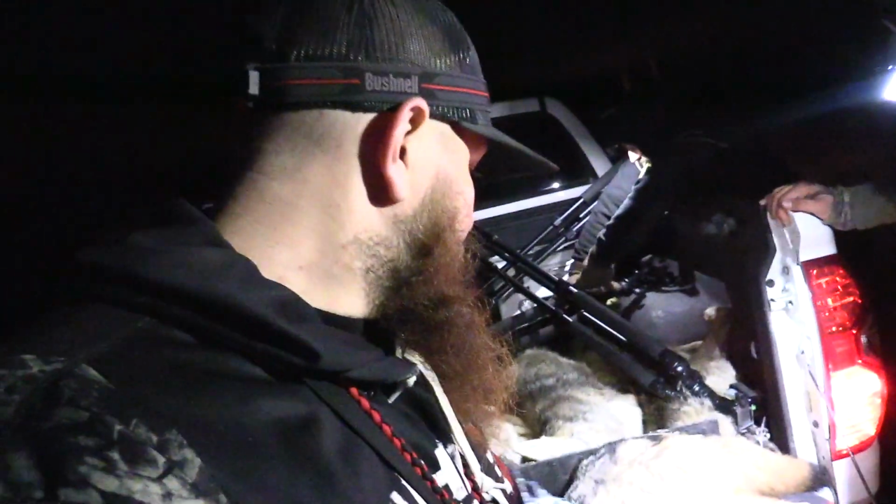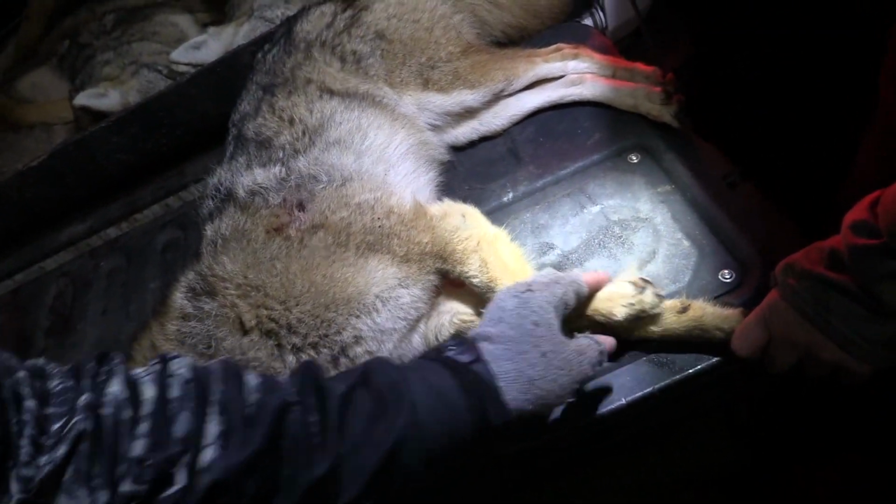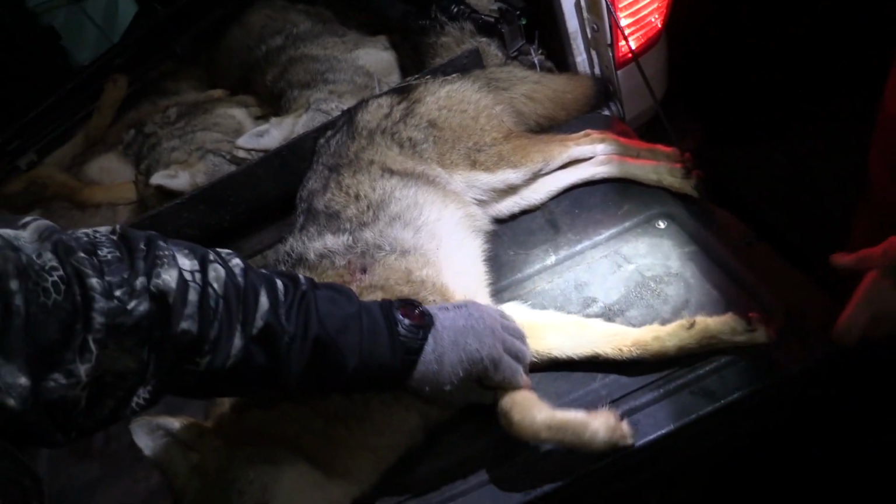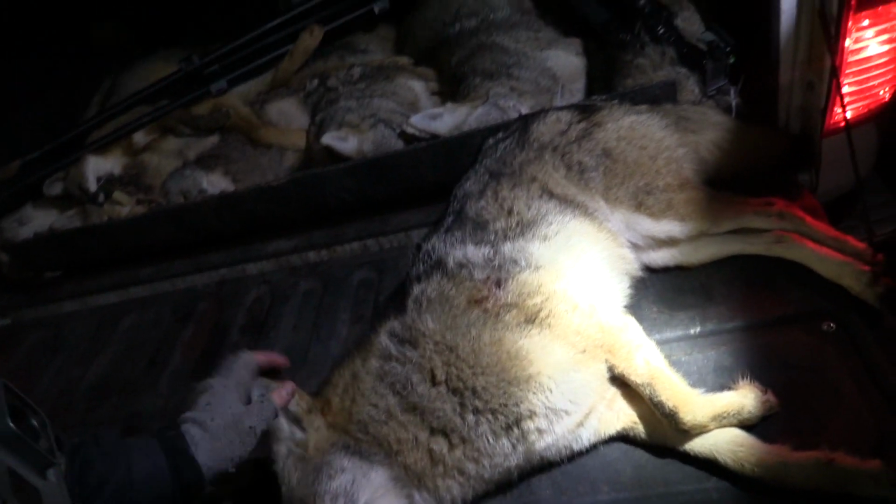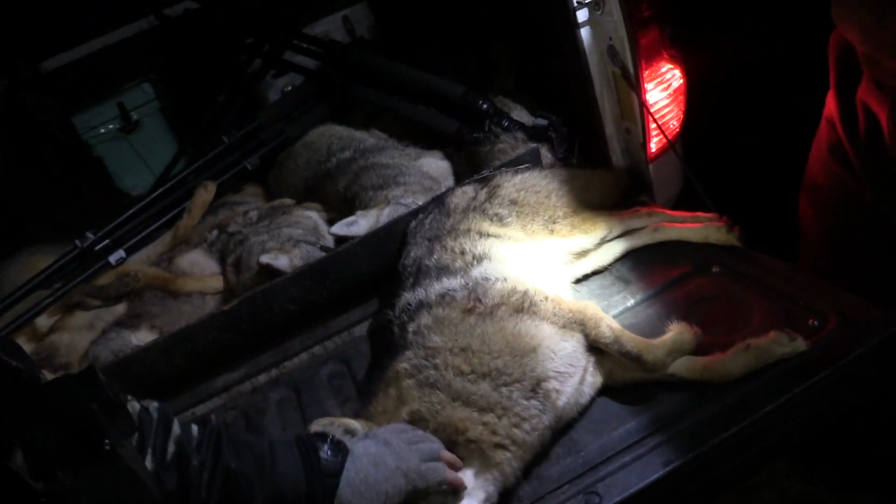Dwarf leg. That's why she was limping. Look at that dwarf leg. It's not even as long as the other one. It won't bend out. It feels like petrified or something. It's a young dog. God, I thought that would have been the male. There's 3 females cut off this morning. 3 females. Holy smokes.